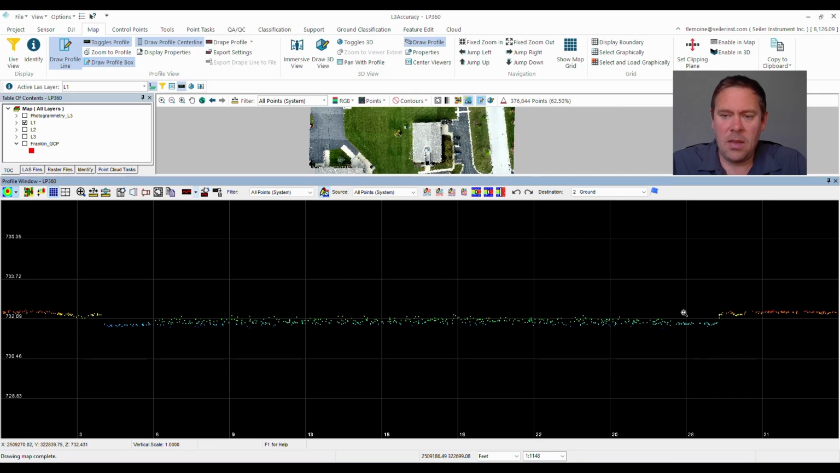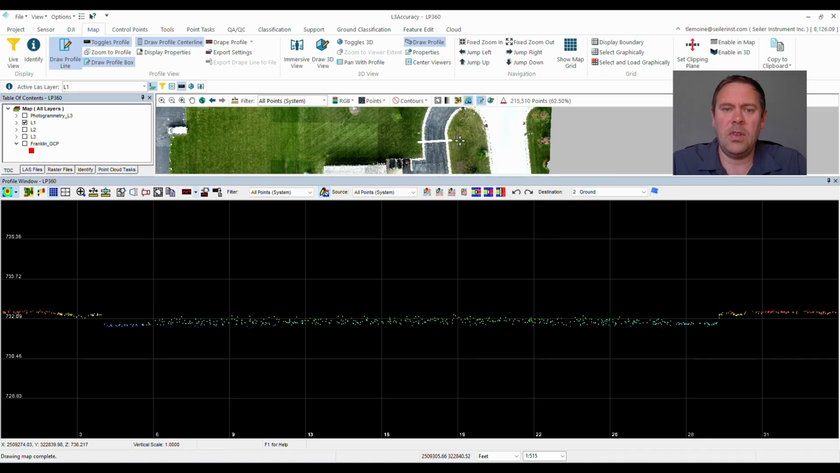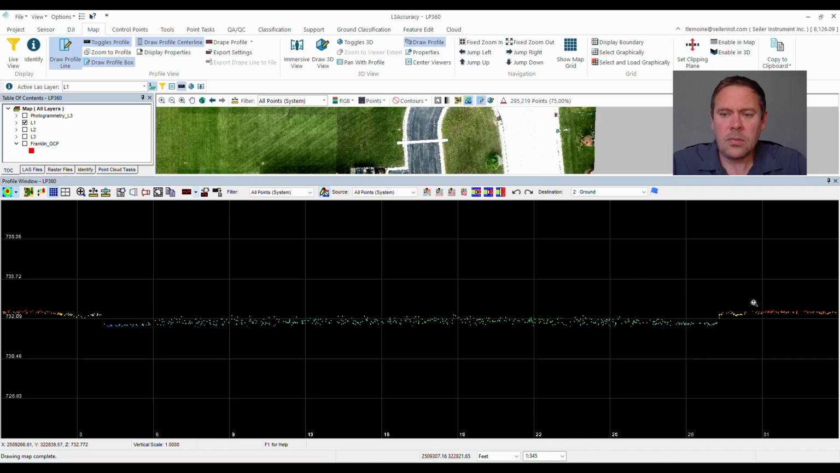Here's our L1 data. Let me show you what LP360 does here. As I move my cursor across, we're a little bit backwards here, but that's okay. We can see our curb here. The L1's a bit of a noisier sensor.